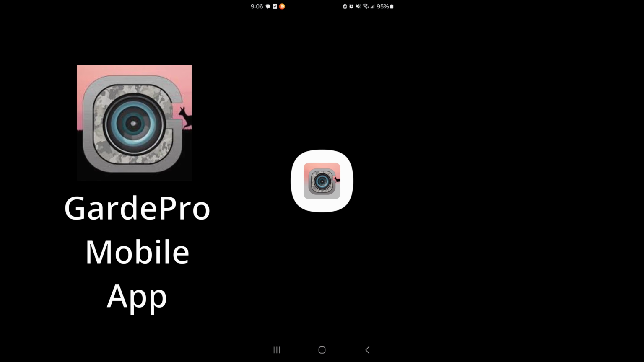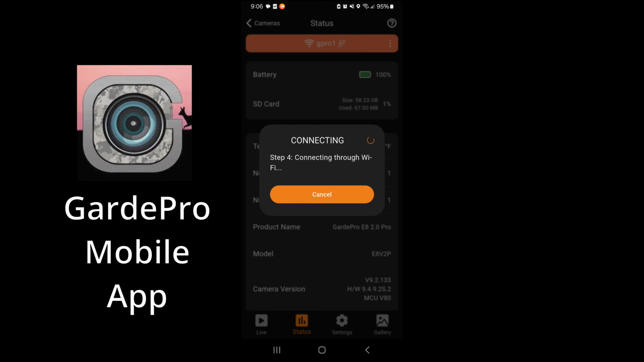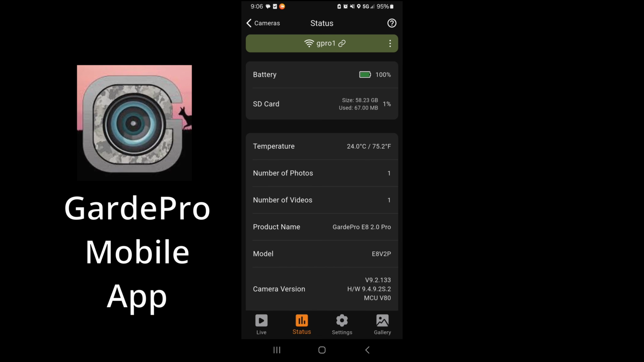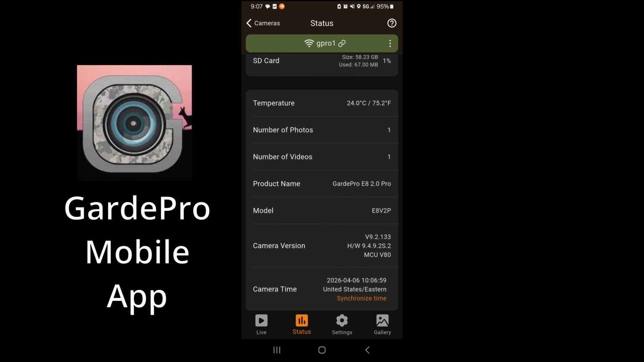Here's the app launching. This is the main screen. It shows the Gardepro camera in the center. Tapping the camera will connect it through the Wi-Fi. When it connects, it will prompt for a password if you've set one up manually on the camera, and I do recommend enabling the password so no one can change your settings. Enter the password and it will take you to the status tab where it's going to give you some info about the camera. You'll notice at the bottom that there's an option to synchronize the time, which is quicker than adjusting it directly on the camera.